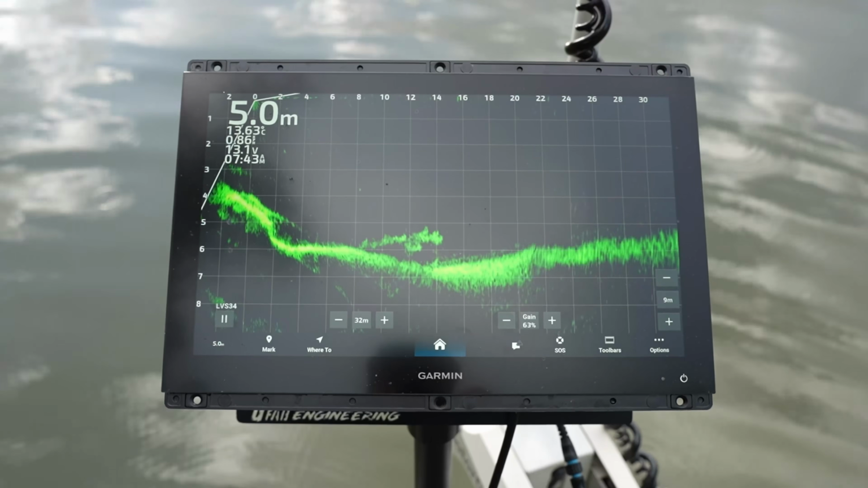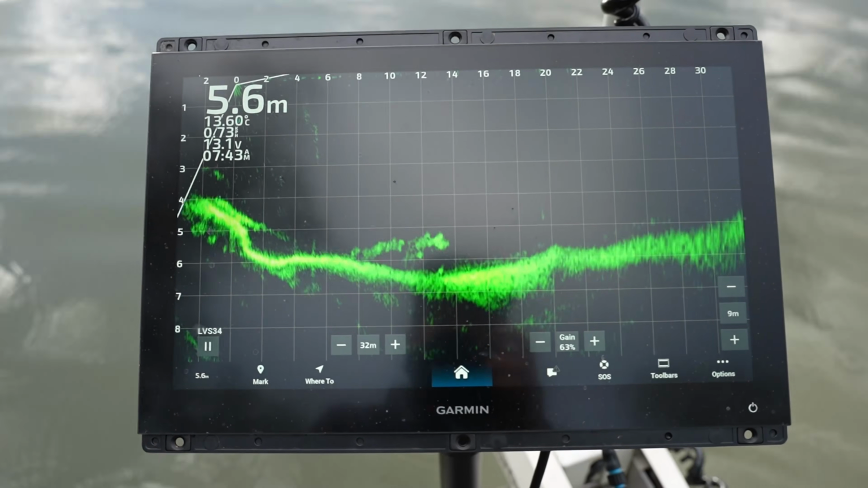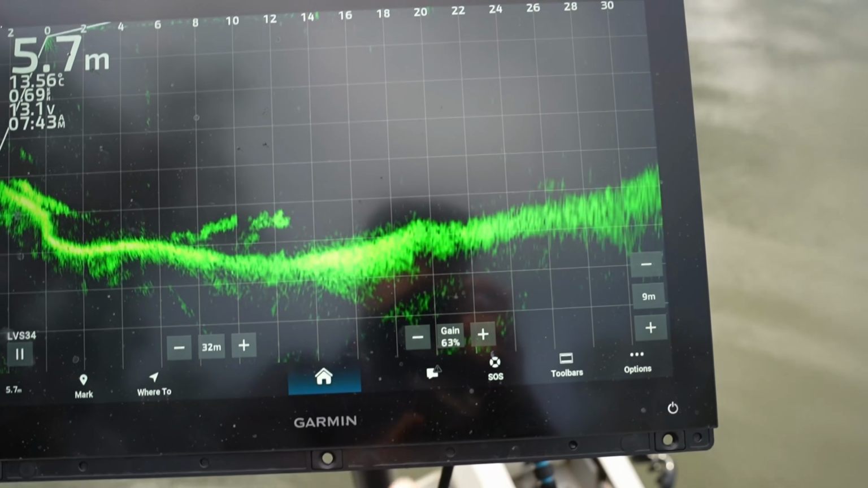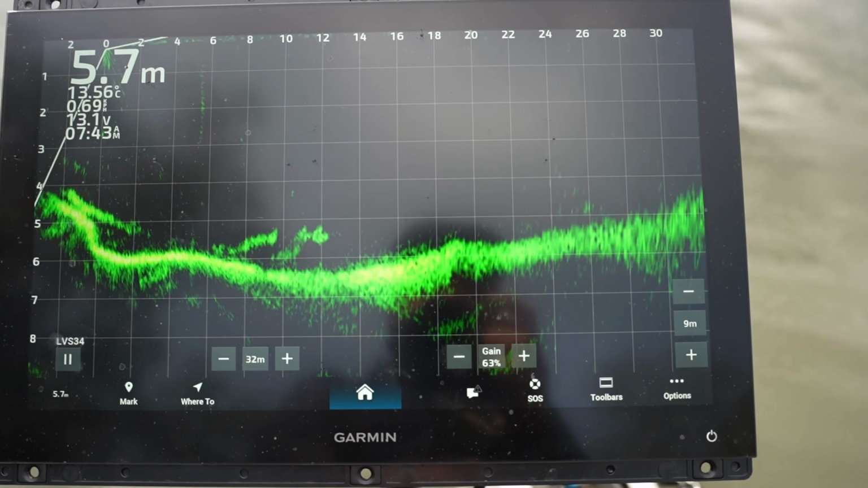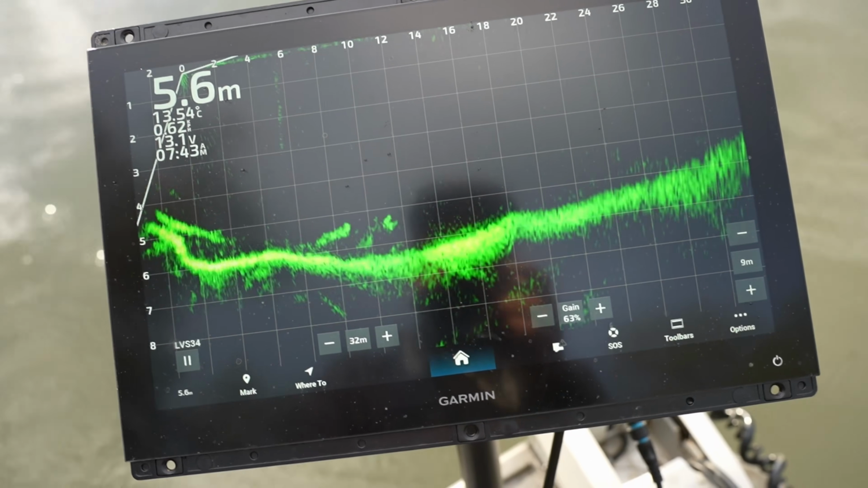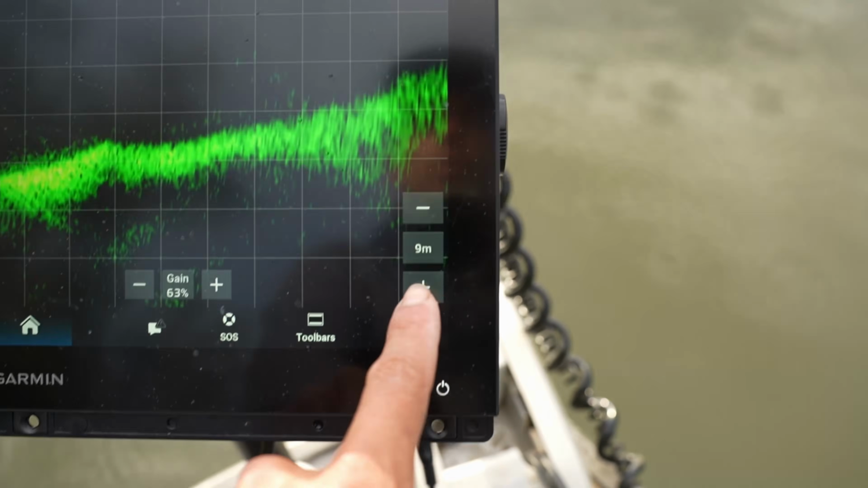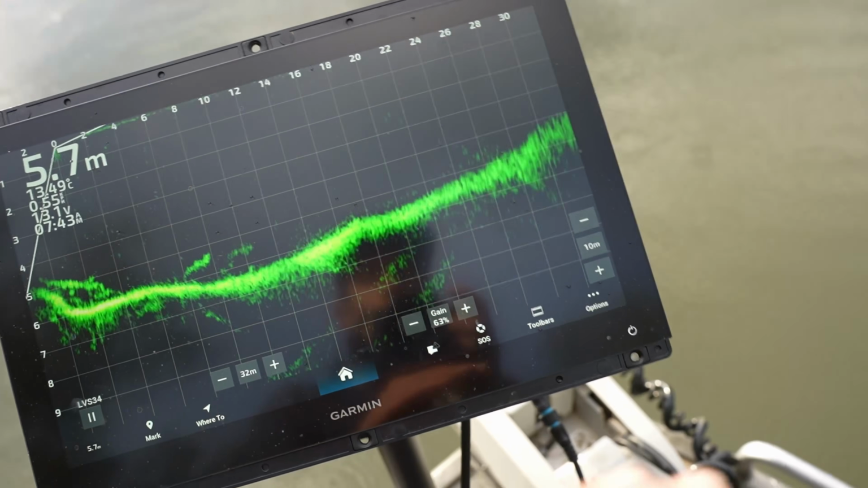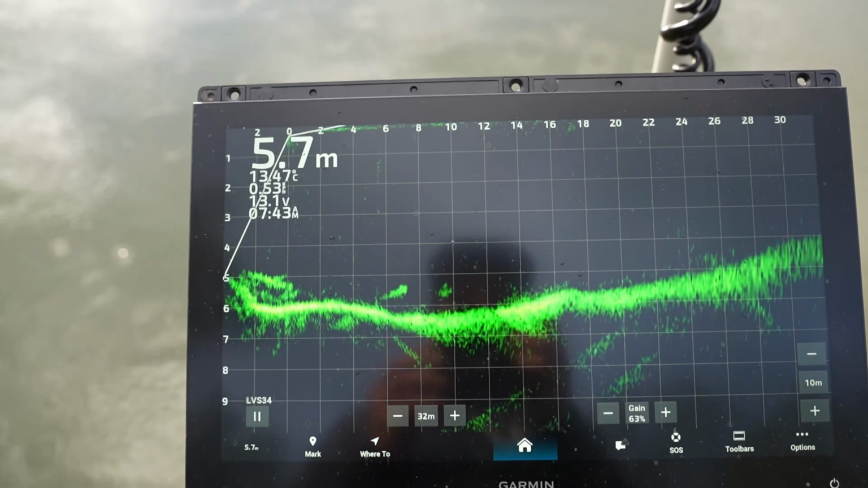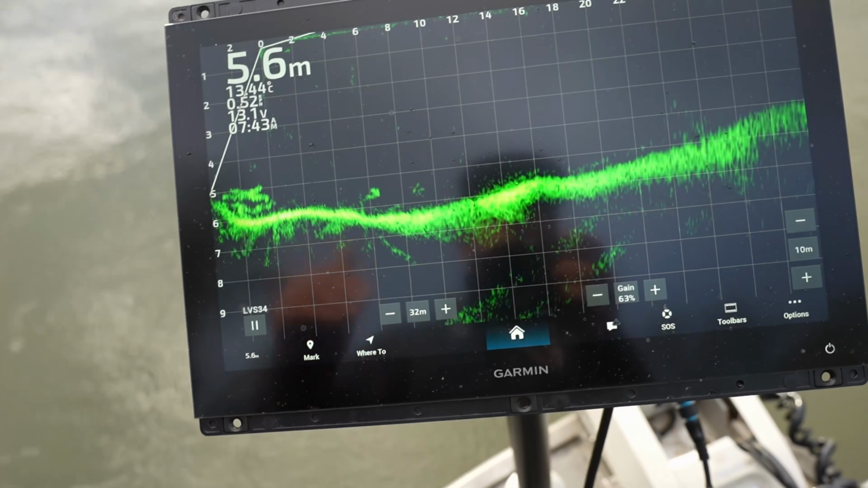All right, so these are the settings that I run on my Garmin unit. I'm running all auto settings. Every now and again, I'm running auto gain, but every now and again, I'll just change the gain a little bit up or down, depending how much scatter I get on the screen. But you really don't need to worry about that too much at all. The only thing I do is change the depth from auto, and I pretty much always have it on 10, 9, or 11 meters. This just saves the screen jumping around as I go in shallower or deeper water.